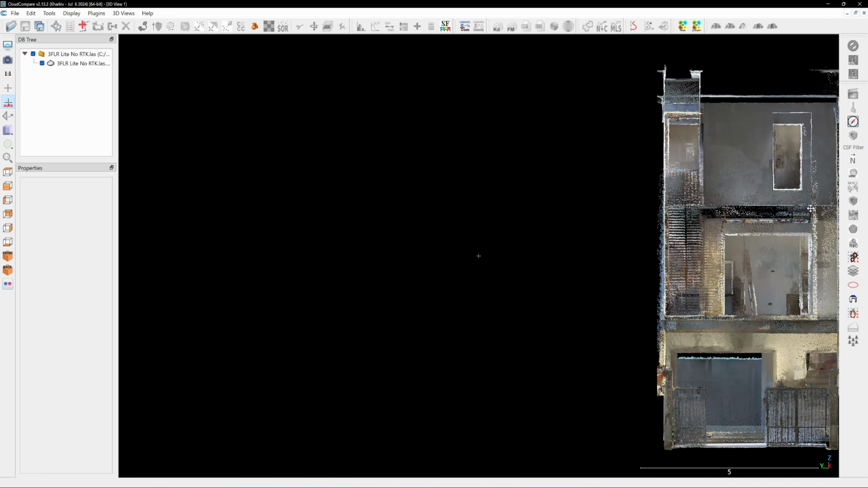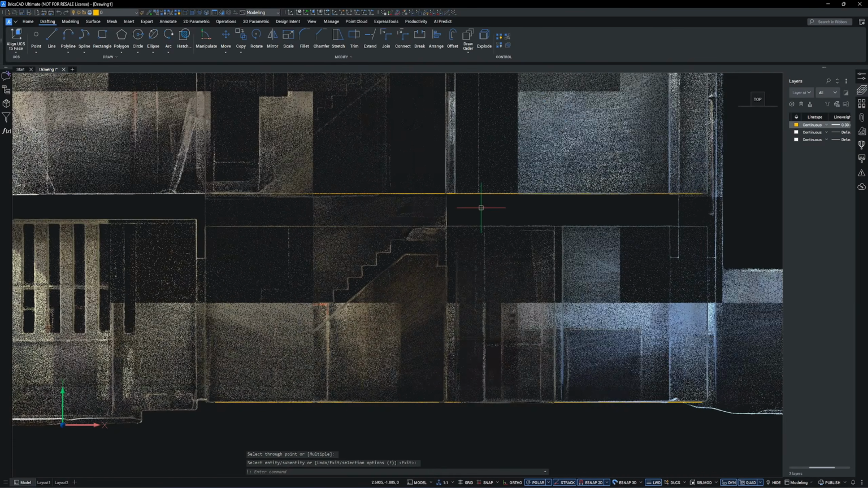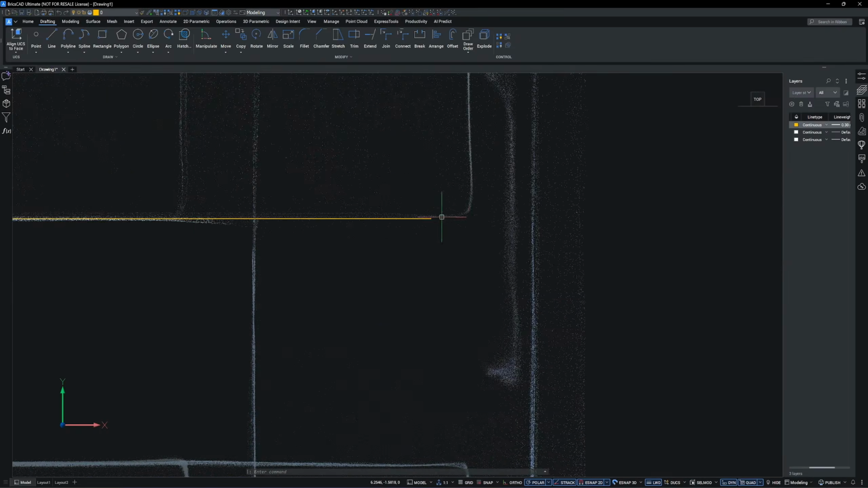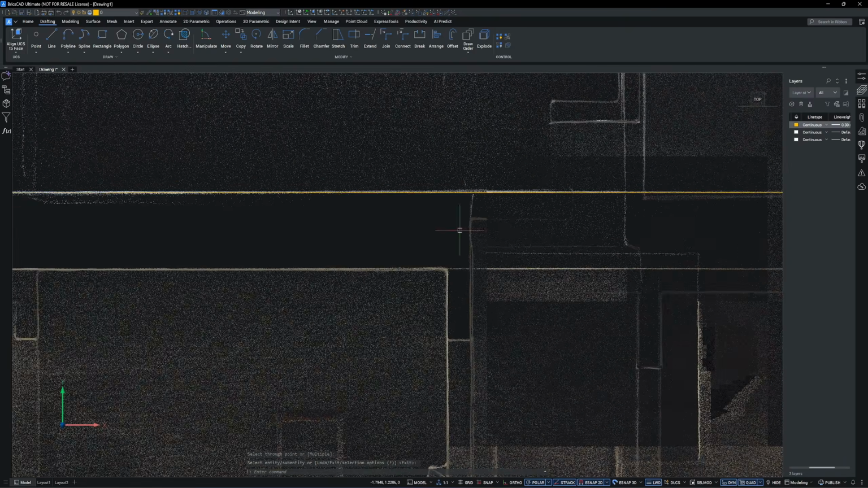I bring the scan data into BricsCAD to detect any deviation. I will use the line offset command to offset from the ground floor to the second floor, and there is no detectable deviation. Then I offset the same line to the third floor, and again, there is no detectable deviation.